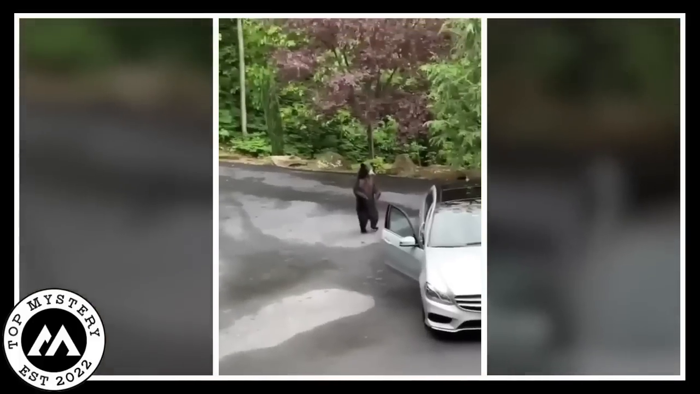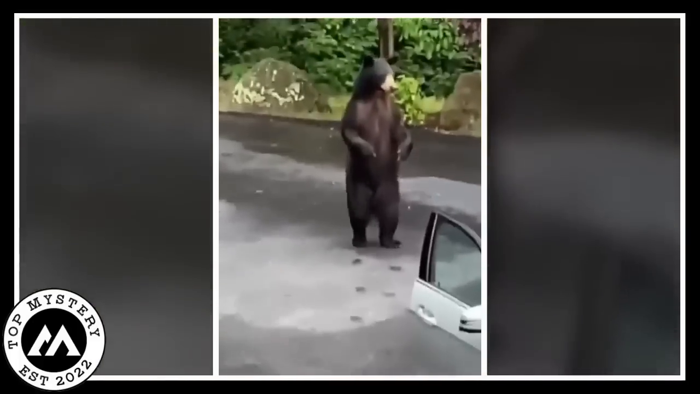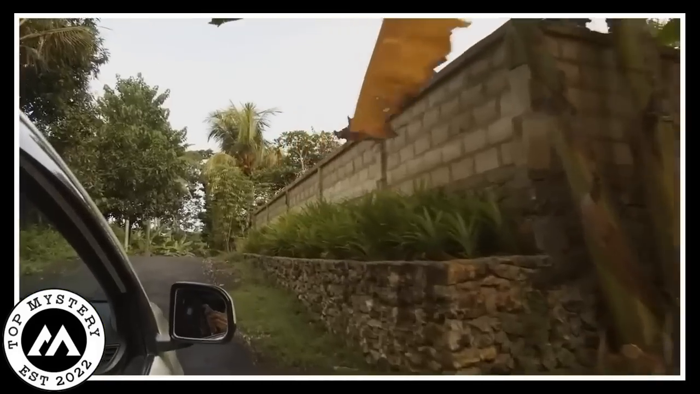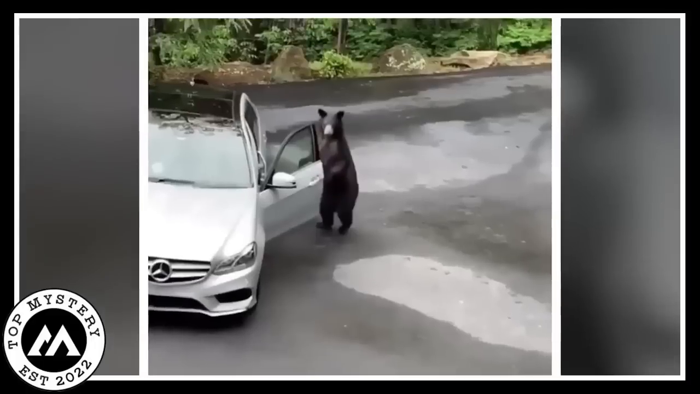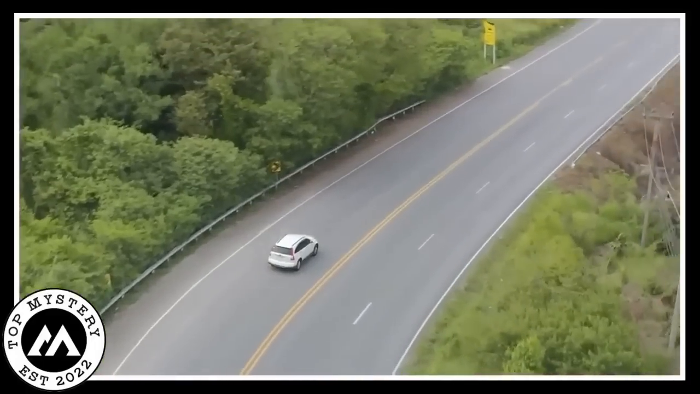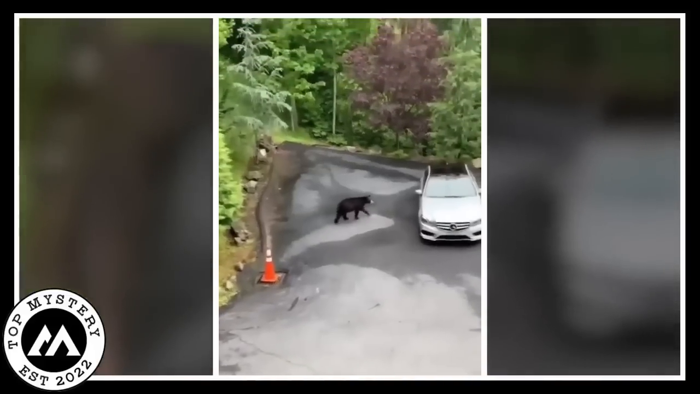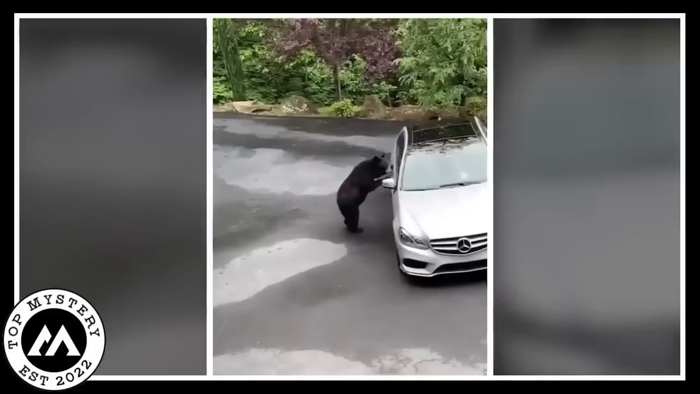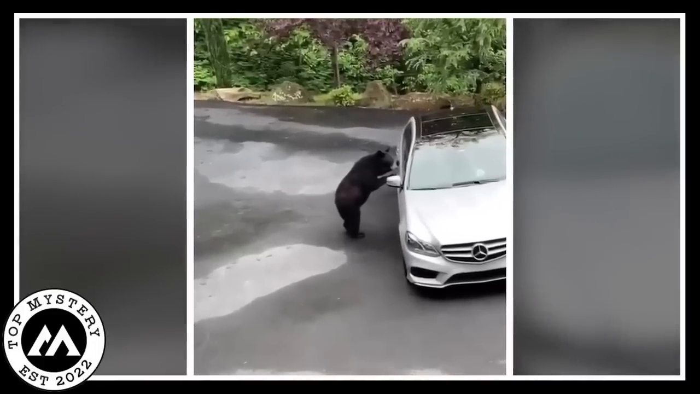The auto, now left wide open, stood witness to this unanticipated encounter between the mechanical and the wild. The road resumed its quiet calm, as if nothing extraordinary had just happened. And so, the auto continued its journey, carrying with it the memory of an unusual rendezvous with a bear who, for a moment, took an impulsive detour into the human world.